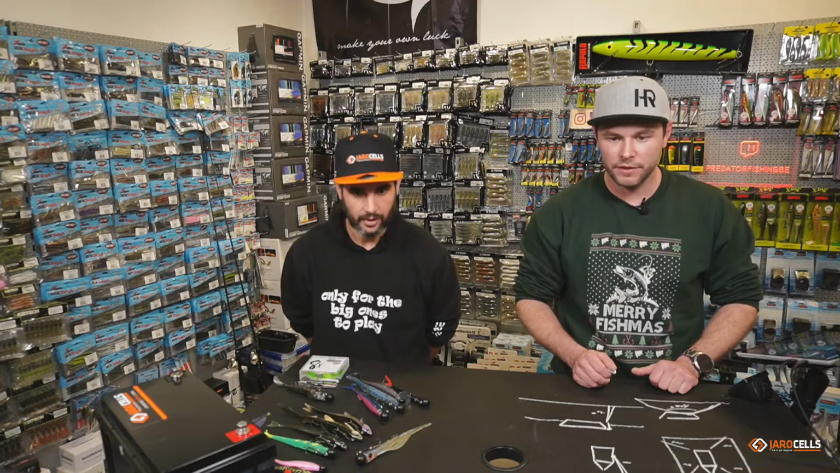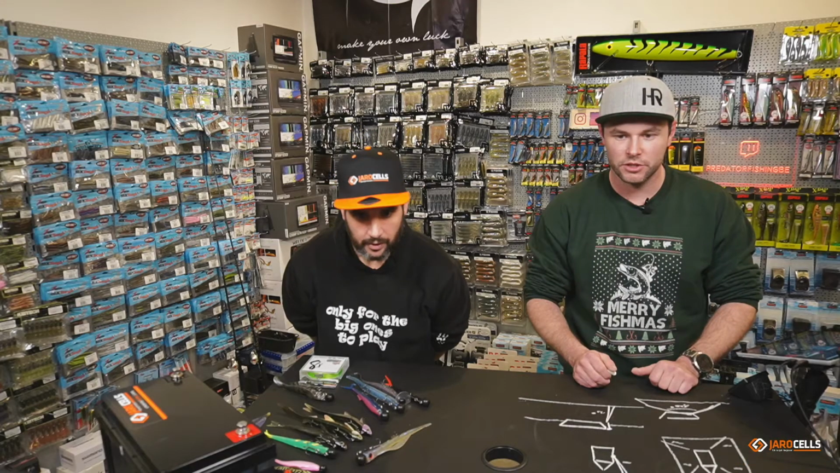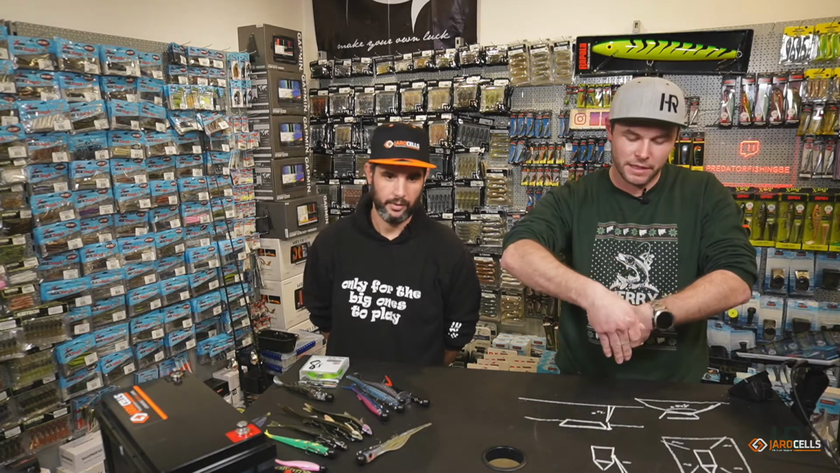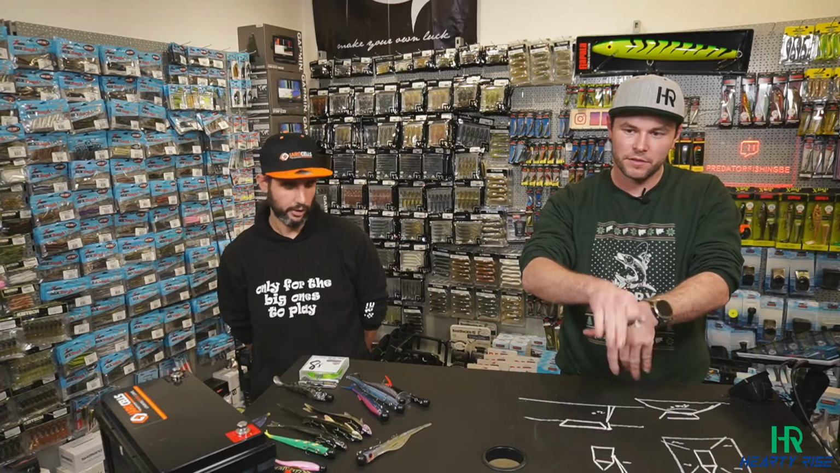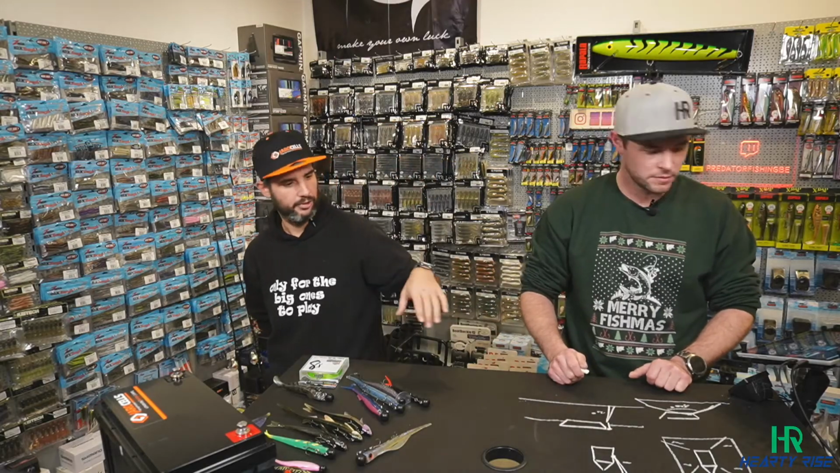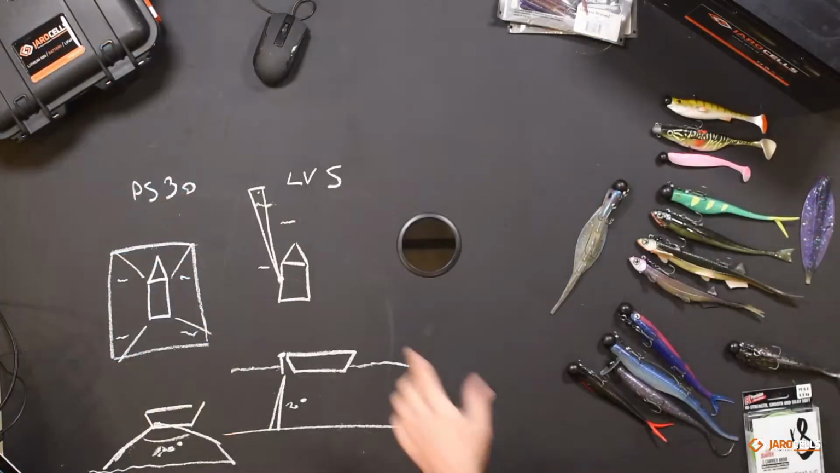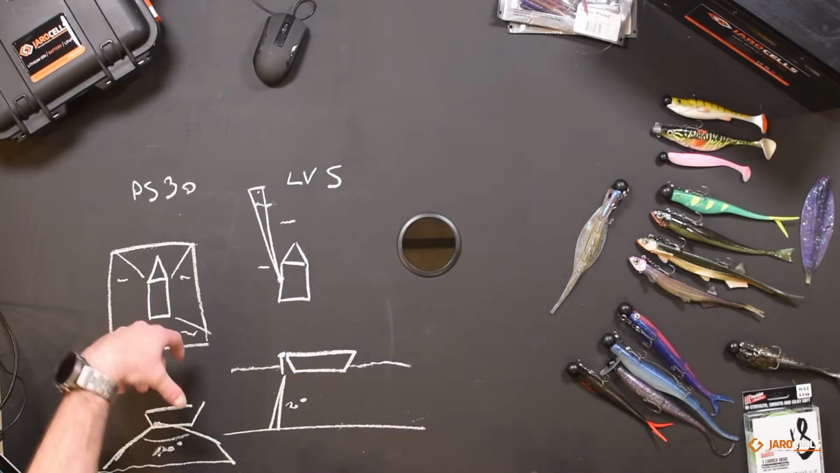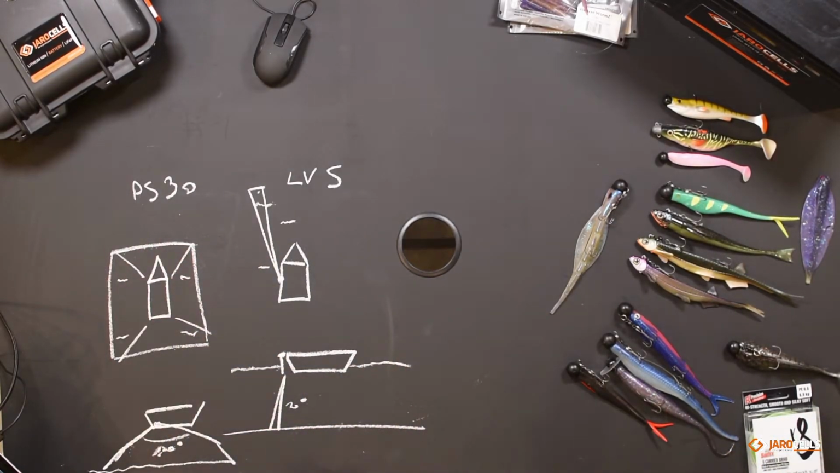The big difference I find is that you can change the direction of your LiveScope, but with the PS30 you can actually change the inclination. You can look forward, the angle of the PS30 after your boat. Like here, you showed it on the top cam, in front of us and back. You can move it more forward and more backwards. You can shift this cone a bit, depending on the current or the wind. You can change that a little bit.